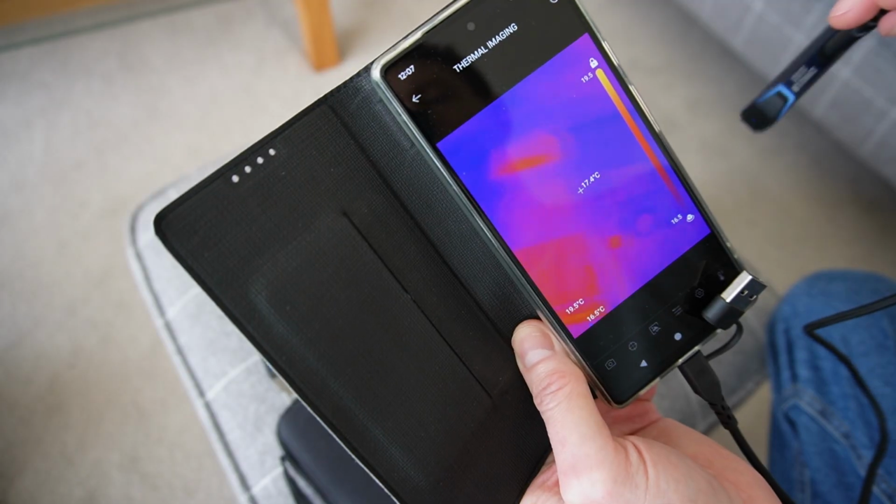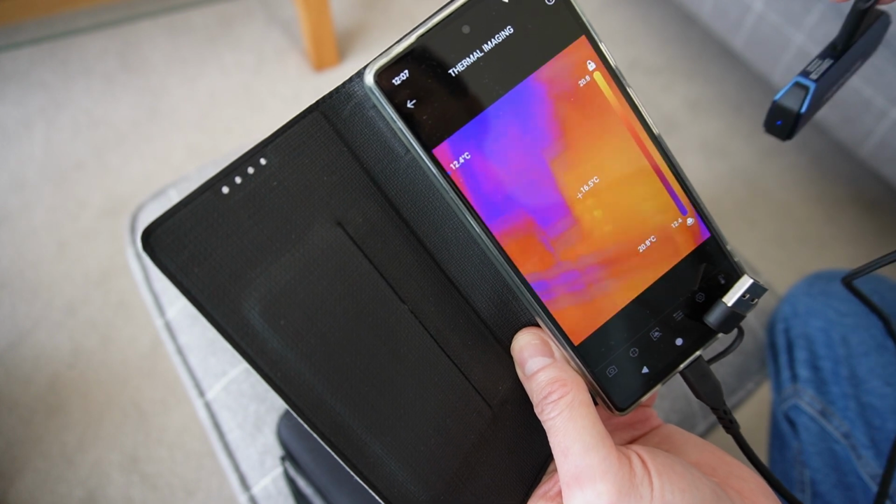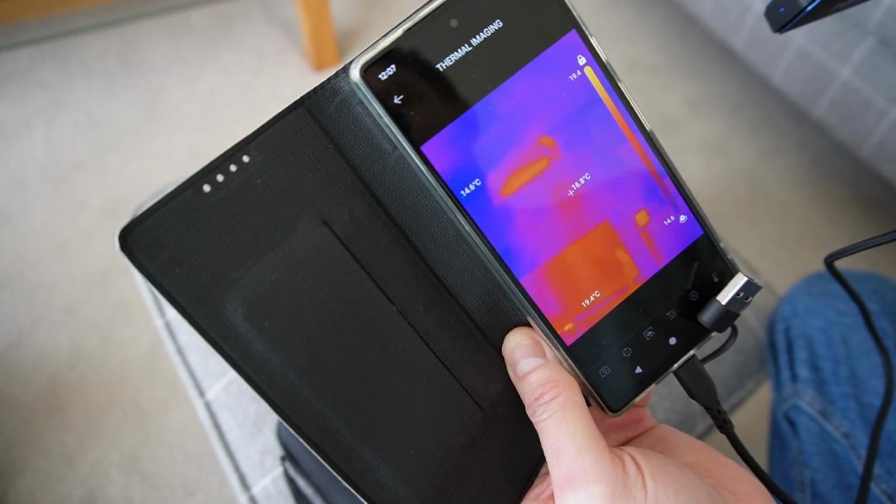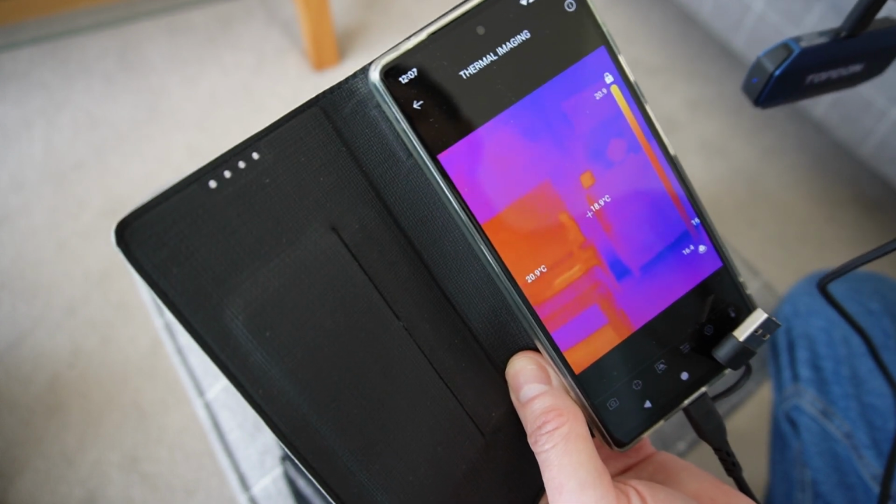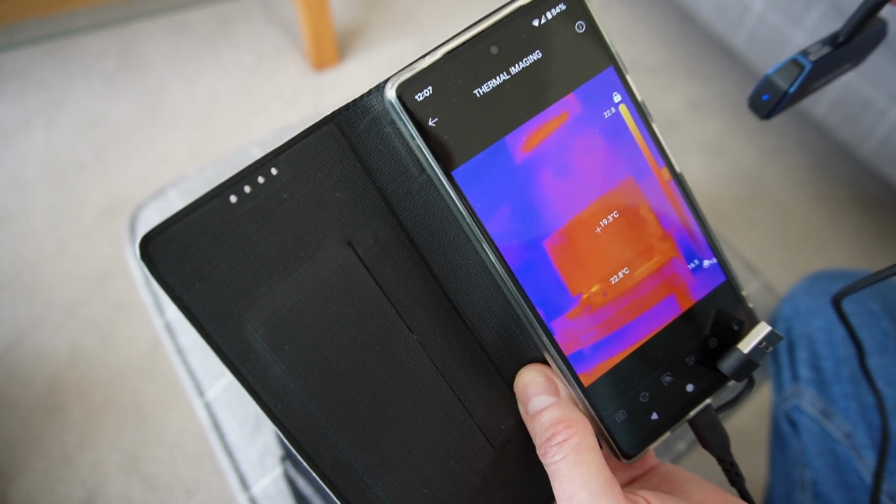And then you can just move this around independently, which is really neat. So yeah, that's helpful in some limited cases, I think, but you get the idea. So there you go.